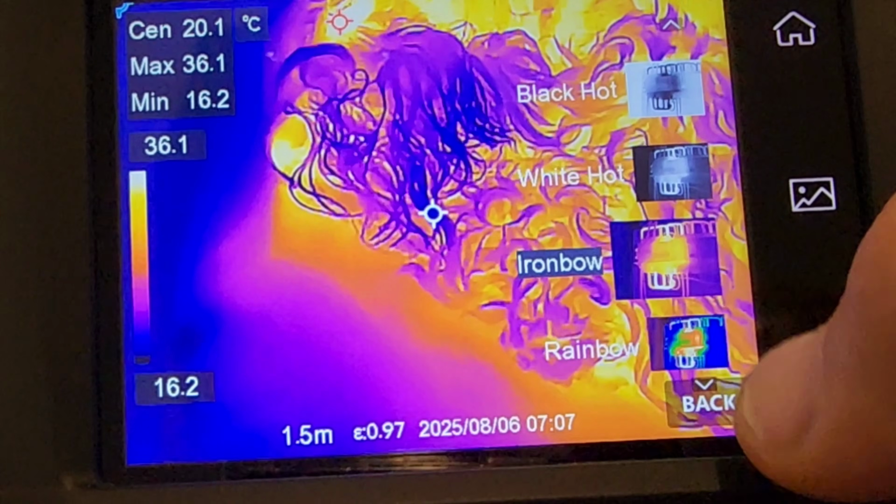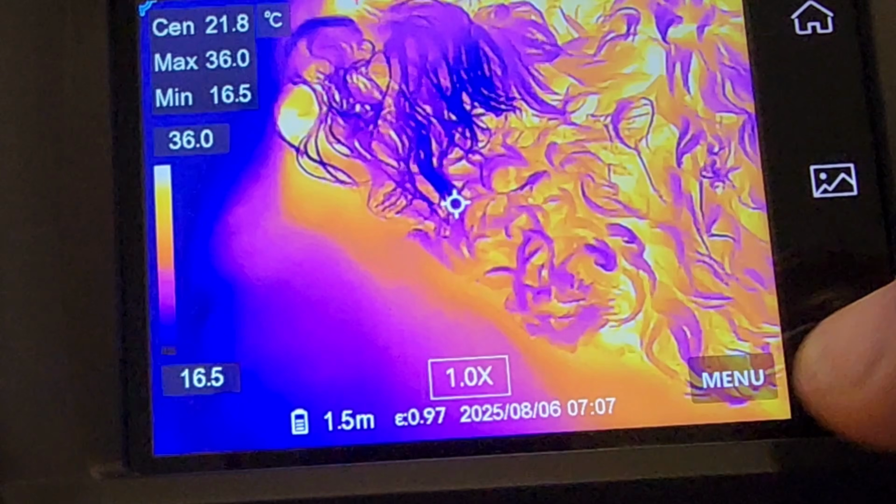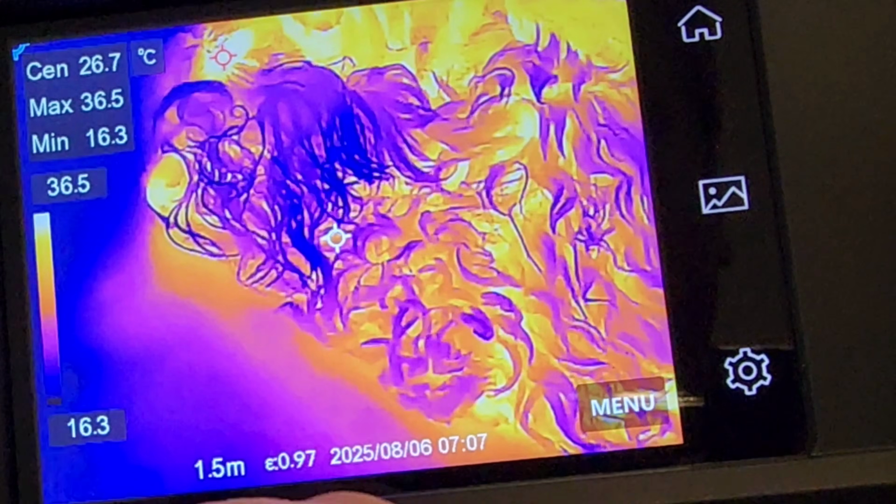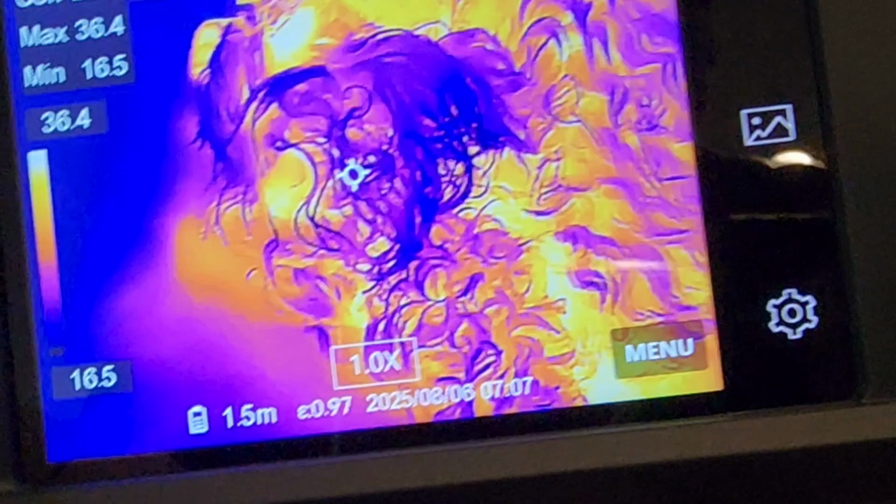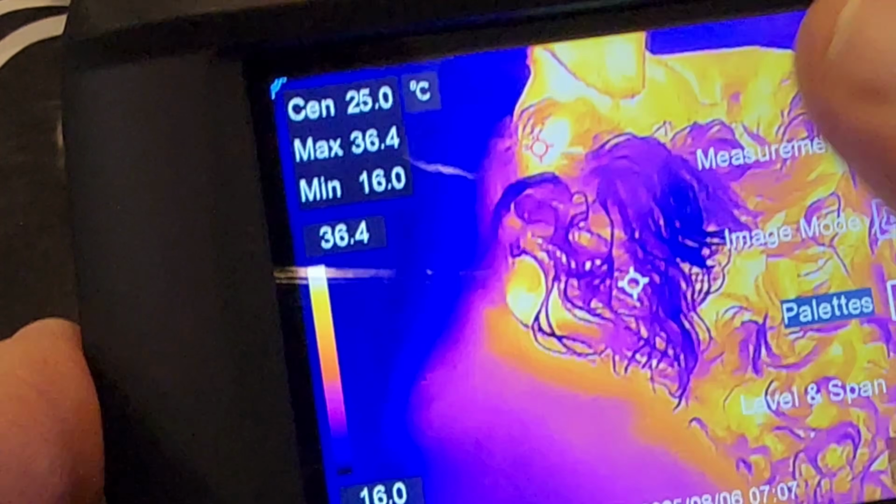You can zoom again. Now, this is a digital zoom if you want. So if you don't want, well, you don't have to worry about it. But once again, the contrast, the resolution, very sharp. Isn't that sharp? I'm telling you, this thing just looks like $1,000,000.